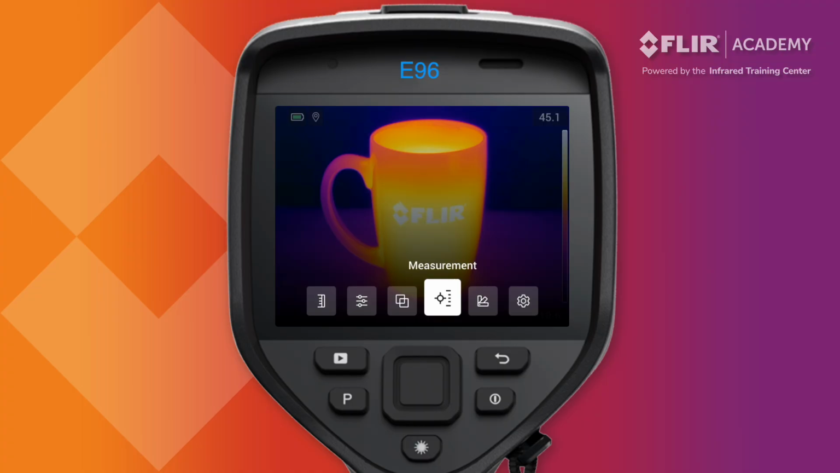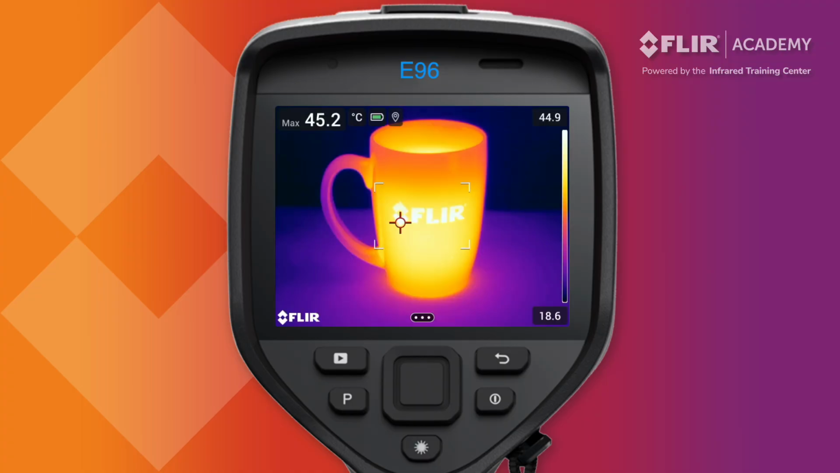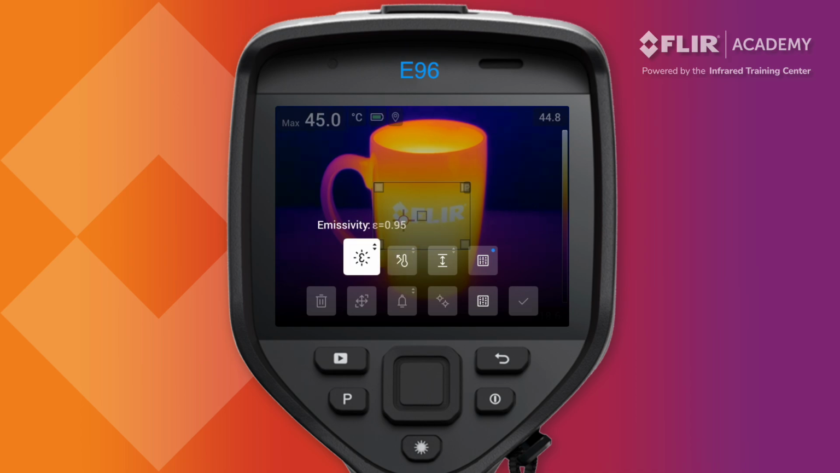To demonstrate this, let's add a hotspot box to the display. Highlight the box again by touching one of the corners. Next, pressing the center push button will open a sub-menu with additional features. Local Parameters allows you to use a custom value for emissivity, reflected temperature, or distance on this specific tool. We will discuss measurement parameters a bit more in the next section.